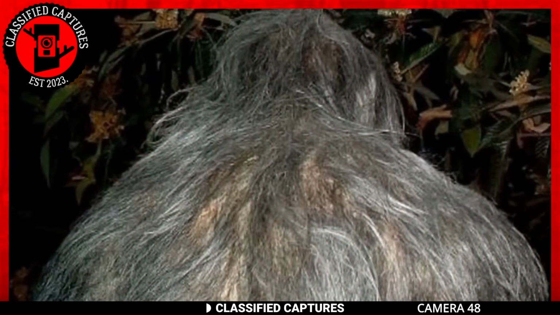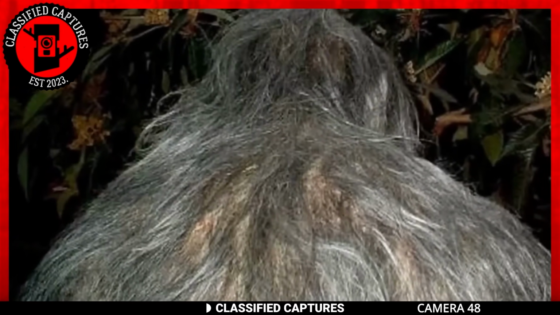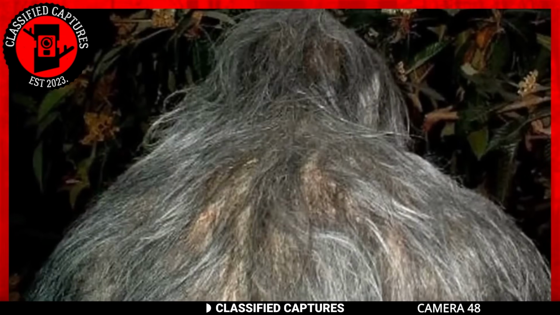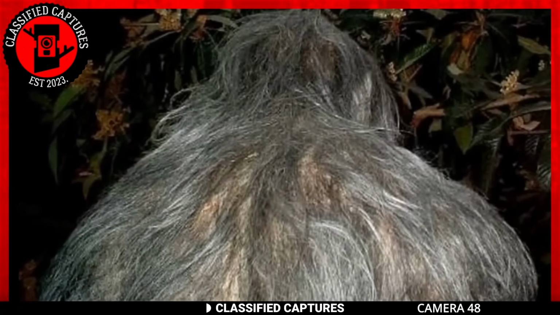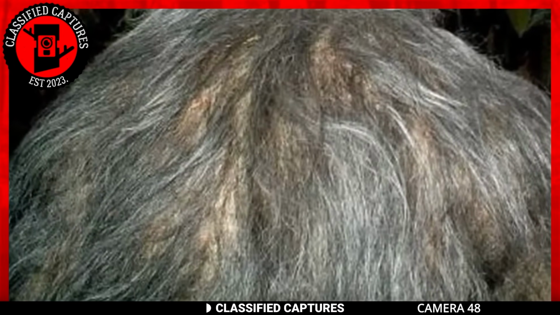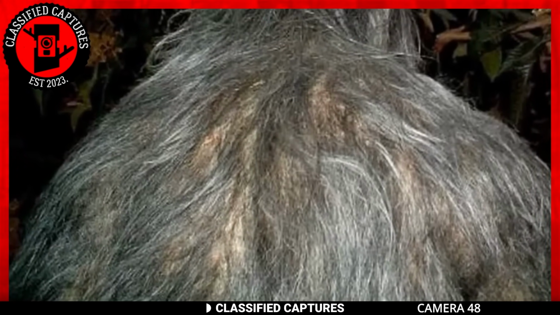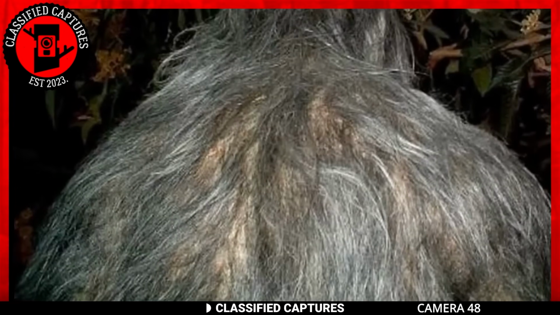The mystery continues with this next capture. Taken by a Bigfoot researcher, this image was believed to be an authentic and groundbreaking picture of the creature. Upon first glance, the picture doesn't reveal much. It bears a resemblance to other Bigfoot images found on the internet. However, the main distinguishing factor is that this one appears to capture the creature from its back in high resolution.